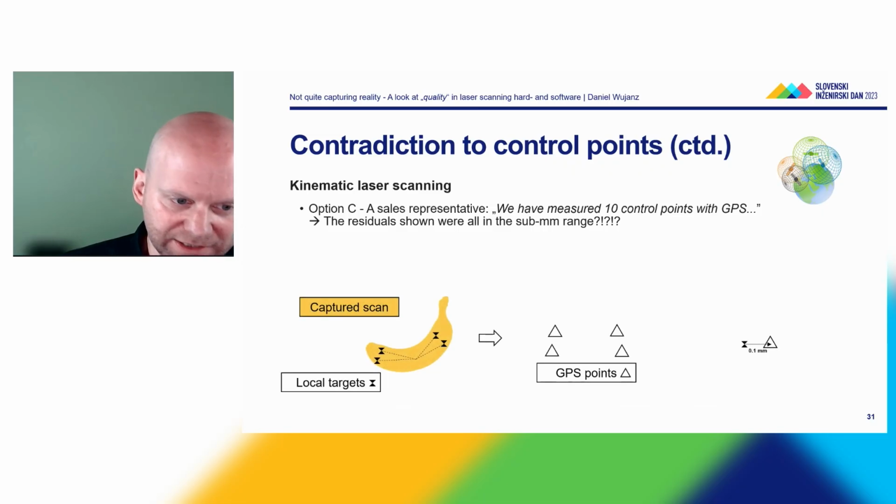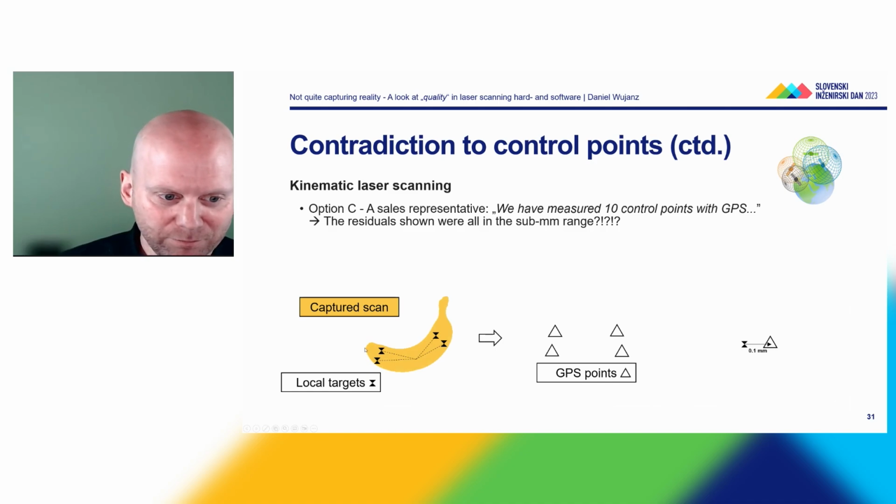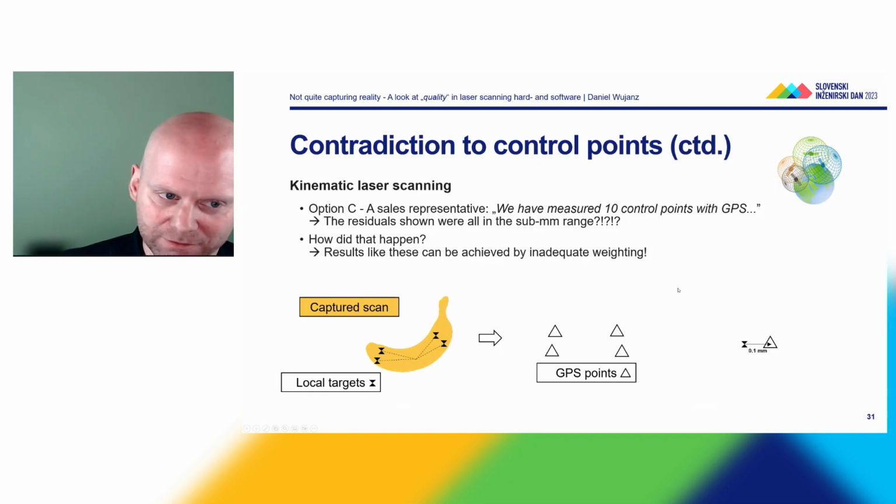So, just to give you an idea, let's say the banana is my kinematic laser scan, could also be a static laser scan. If you're offended by the example, then we have used local targets that are in the object space. They have been captured by the kinematic scanner. And then the GPS points were associated to it so that they form point identities. And then, again, the residuals were all in the sub-millimeter range. And how is this possible? How did that happen? So results like this can be achieved by inadequate weighting. So now the question is, how can we do this?